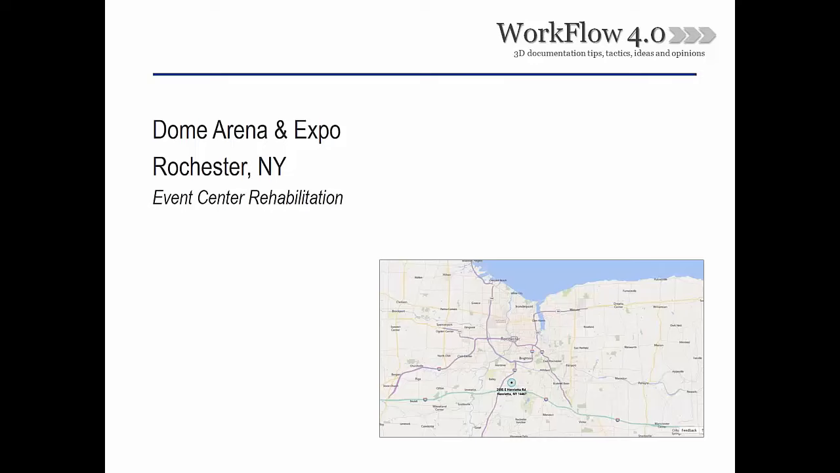This was a dome arena meant for a minor league basketball team back in the 70s and 80s. Over time, the facility had basically been run down. Recently, a set of developers had gotten together and purchased the building in order to rehab it and not necessarily repurpose it, but to go ahead and rehab it and make it a new event center.